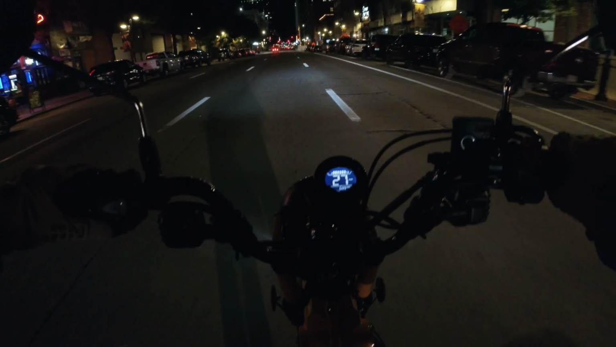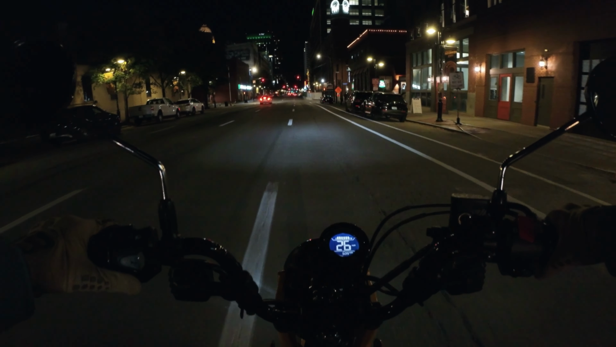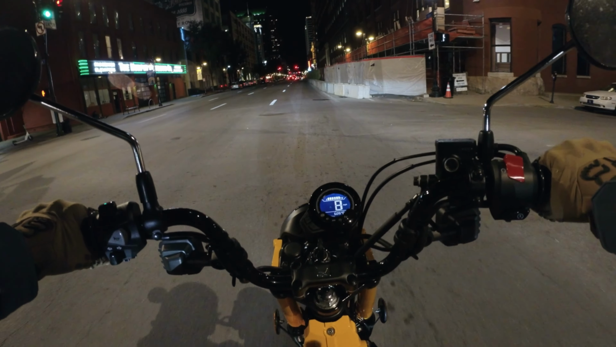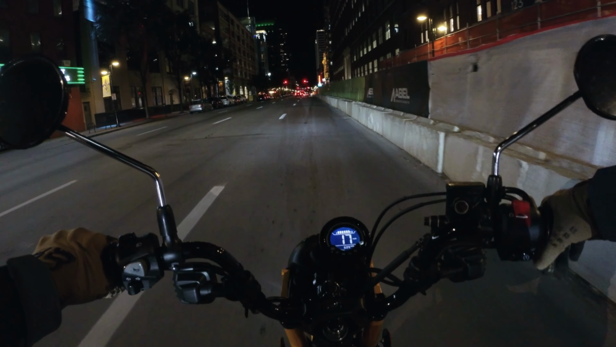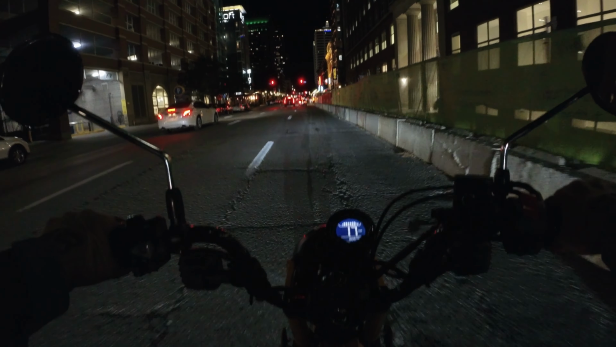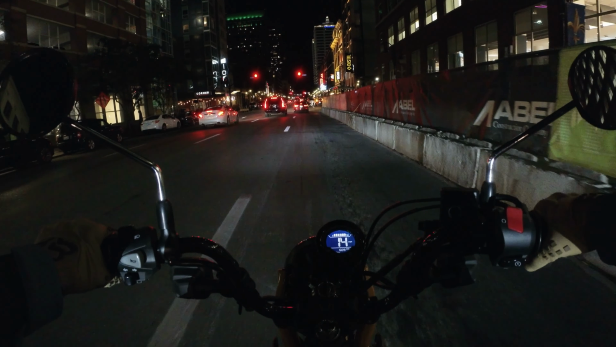It's just that when you're at a complete stop, it'll fog up. So I think it might be worth getting that, but because it's not super cold out, it's in the 60s. And then with the wind blowing across, a little bit cooler. And then especially being down here close to the river.